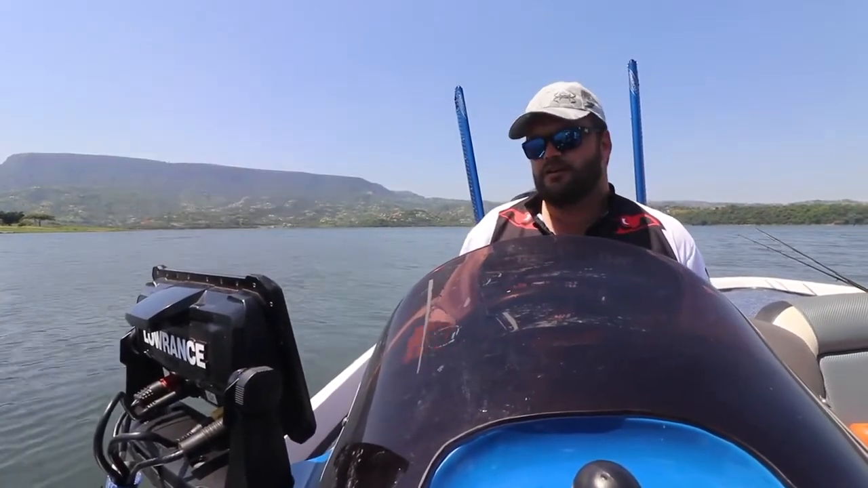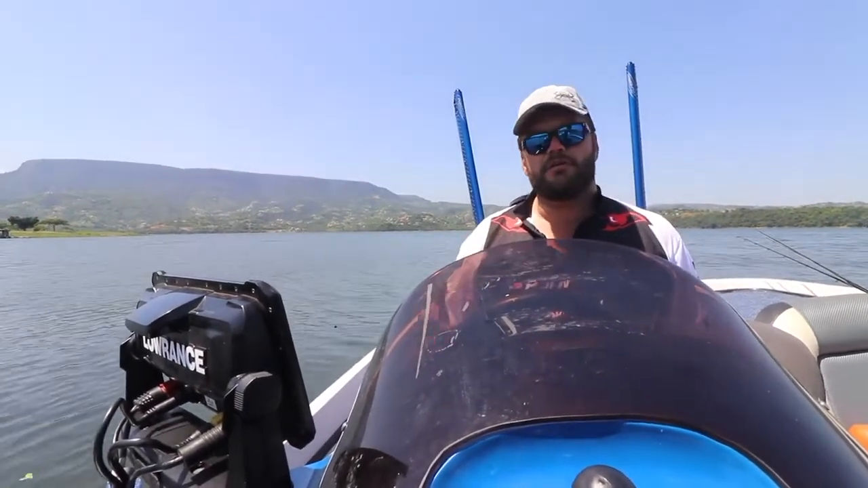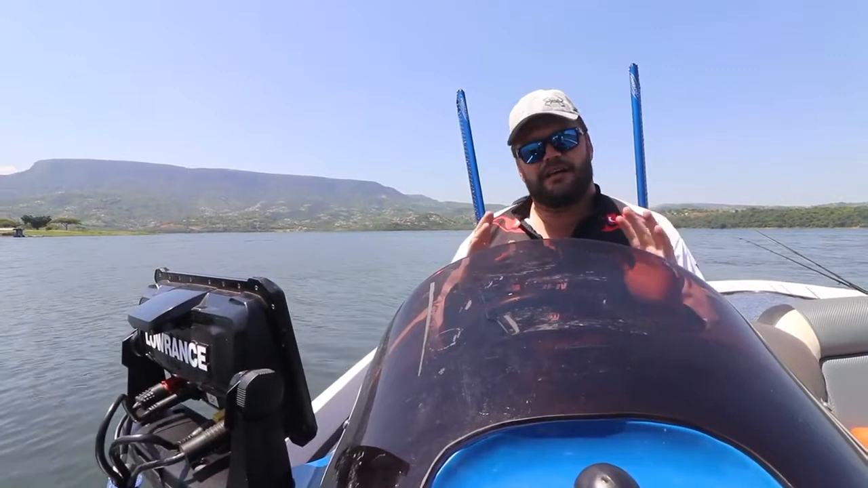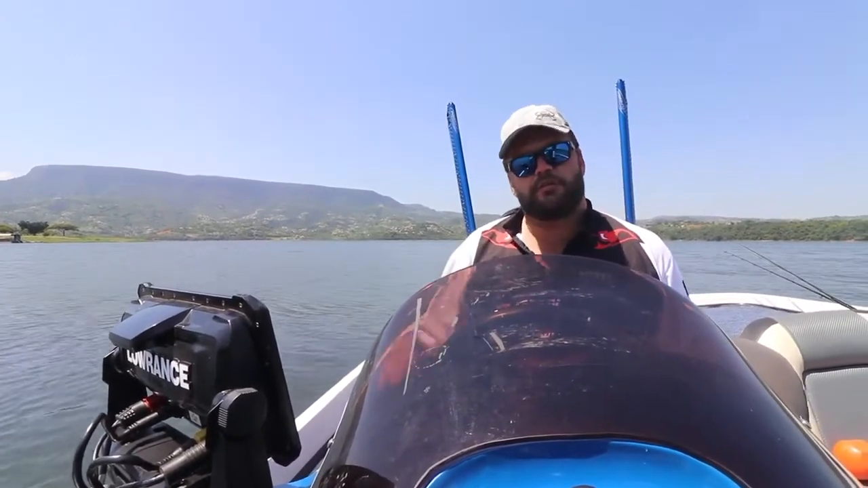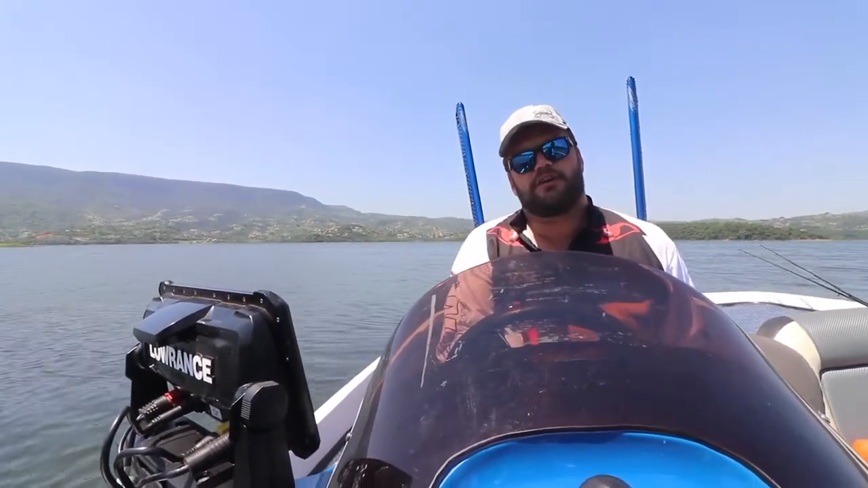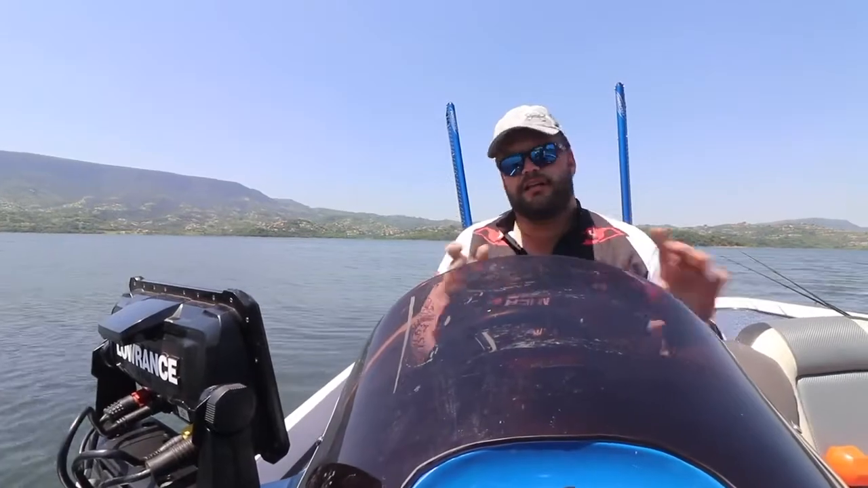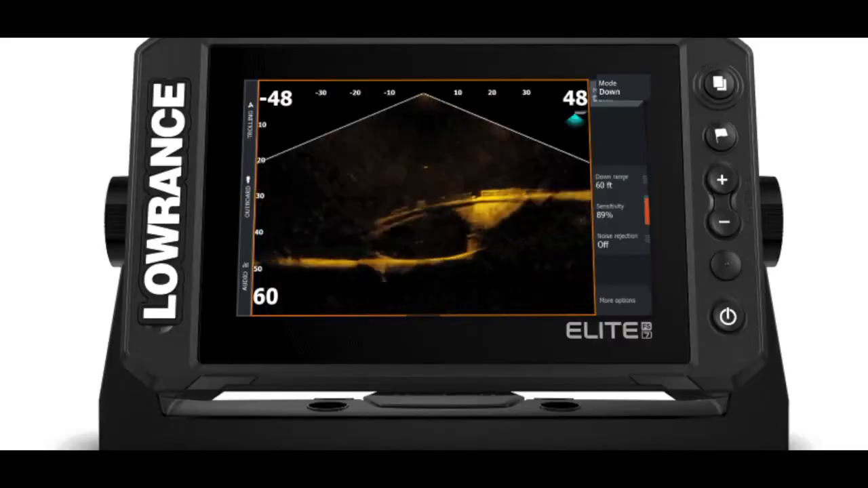So for the guys that are looking at putting multiple units and wanting to run the Active Target on both units, you guys are going to have to get an NEP2, which is a network expansion port, which has got 4 inputs for Ethernet, which you can link from your Active Target into the expansion port and directly to your 2 units, so that you can control the Active Target from both screens.